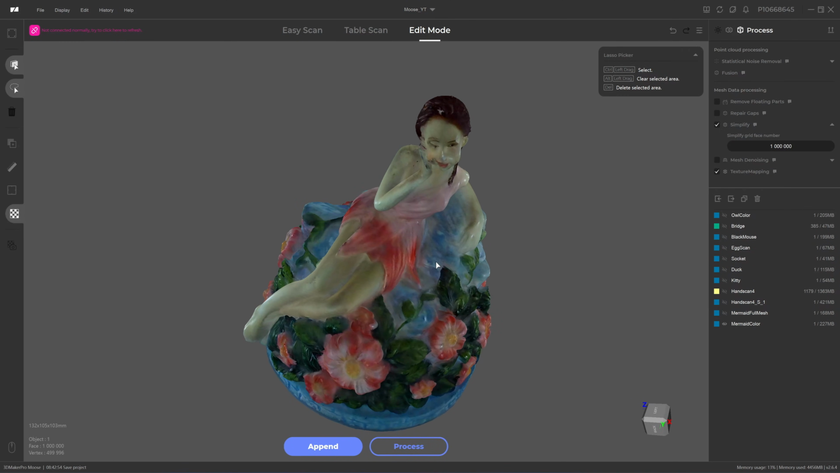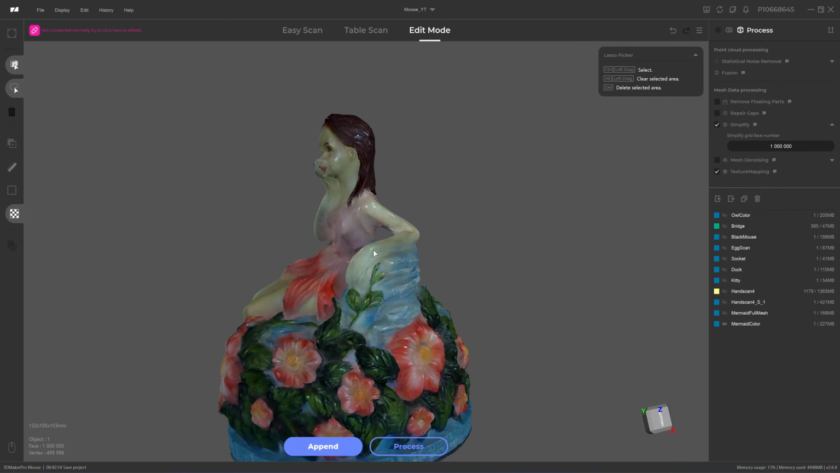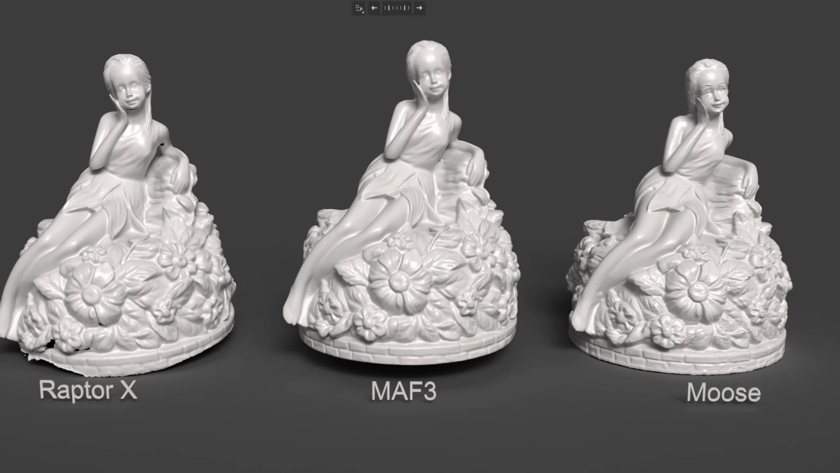I still can see color shifting on the face area, even though this is from a single scan. The color is more vibrant than the original object. Lapter X, Mafs 3 and Mole. Mafs 3 and Lapter X have very similar detail.